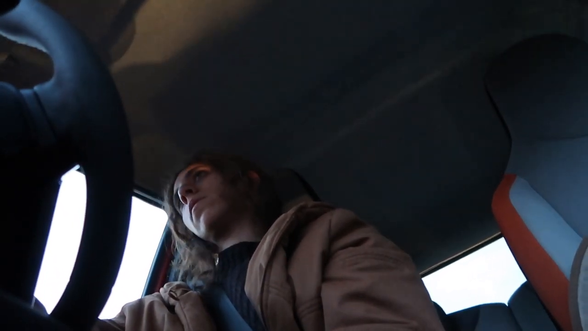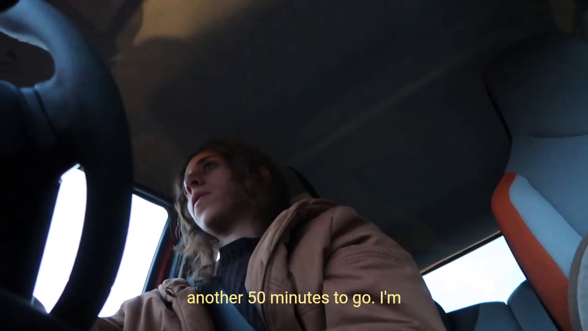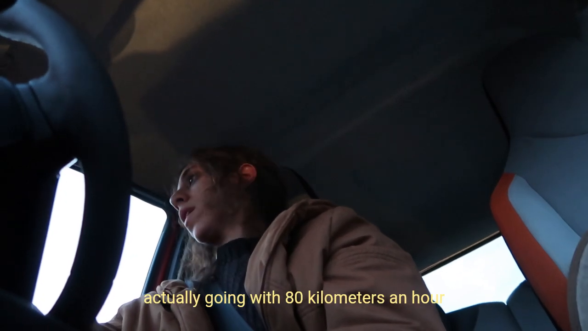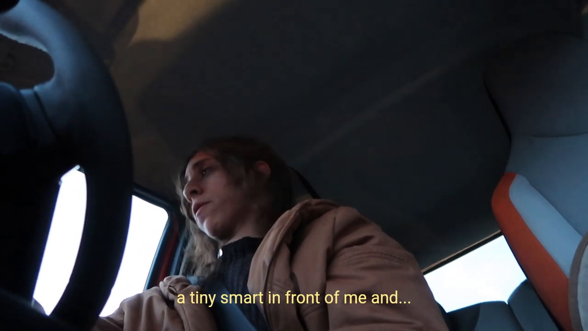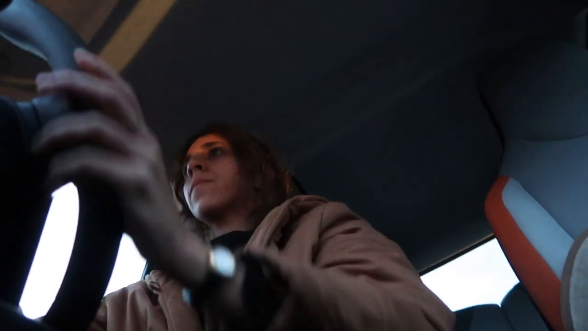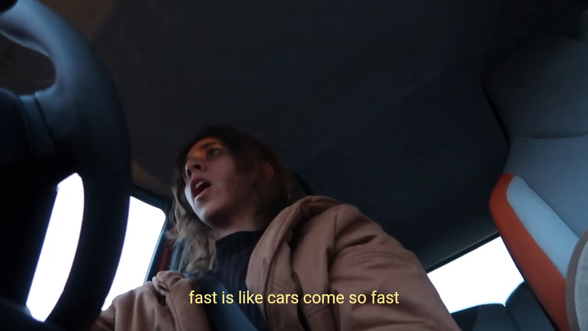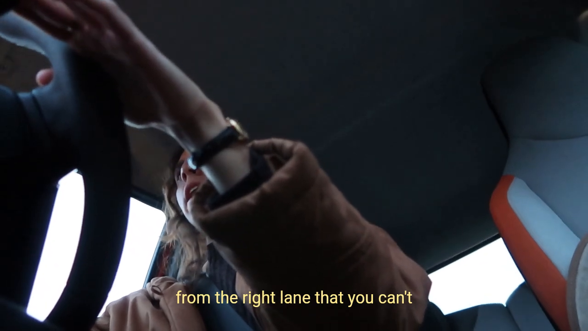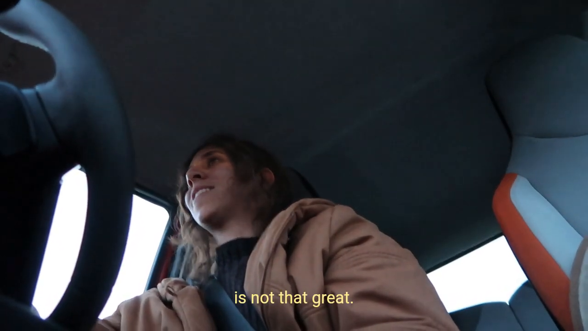5:20. I'd say we have about 50 minutes to go. I'm going 80 kilometers an hour right now because there is a tiny Smart in front of me, and I can't overtake now. The bad thing about not going too fast is that cars come so fast from the right lane that you can't really overtake anyone. The acceleration on this is not that great.